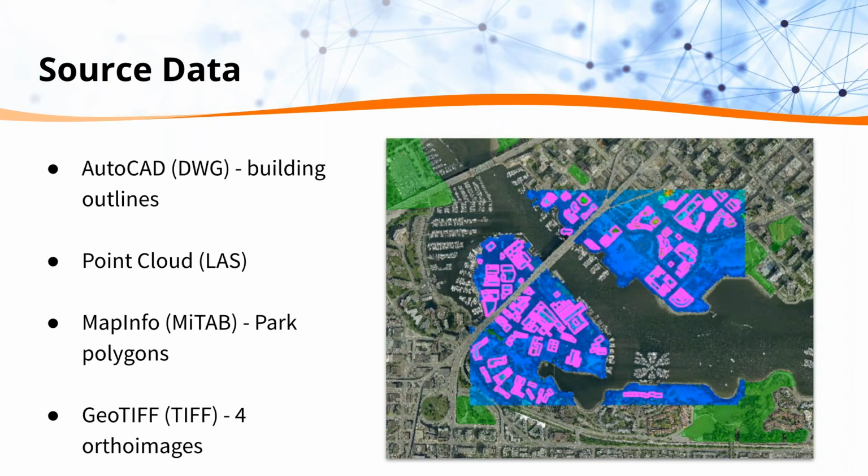So before I get actually into the workspace, I want to talk about my inputs because I've got quite a few here. First off, I'll be using AutoCAD DWG, and those are the pink outlines that you can see of the building polygons. I'll be using point cloud, the LAS format, and this is a section of the City of Vancouver. A lot of this data is from the City of Vancouver's open data portal. This is just a small section around the Granville Island area, if anyone is familiar with it. And that's just the Fraser River, I believe, or False Creek, right in the middle there.